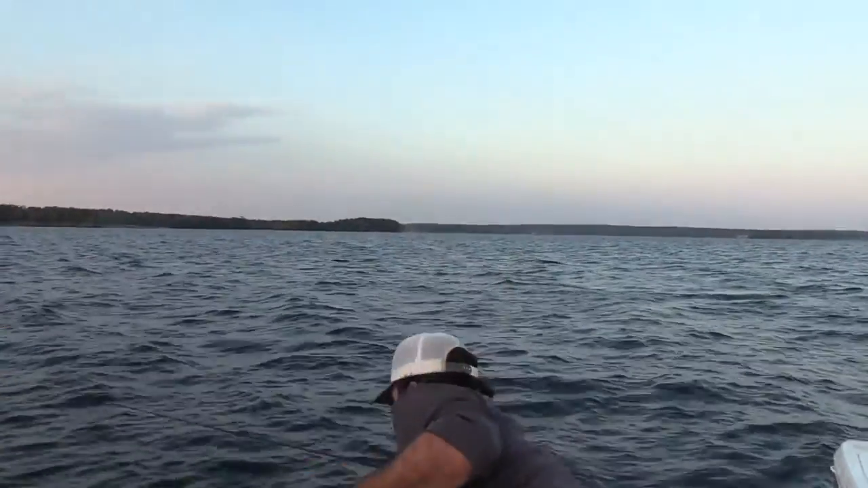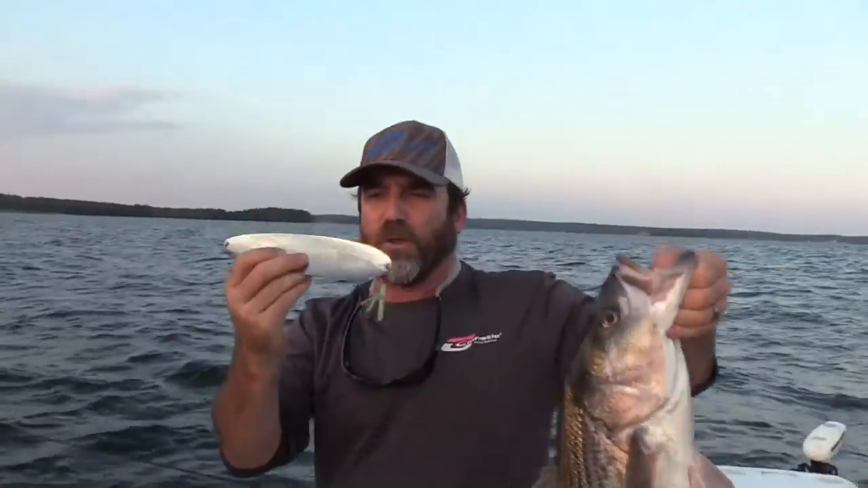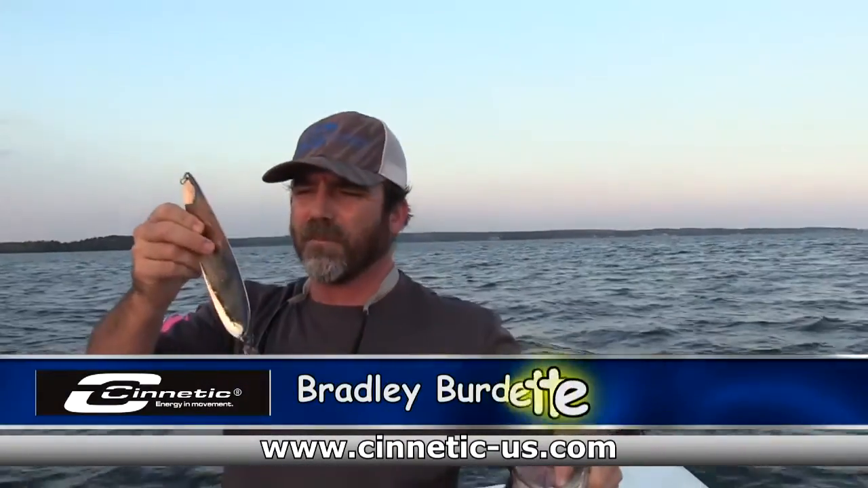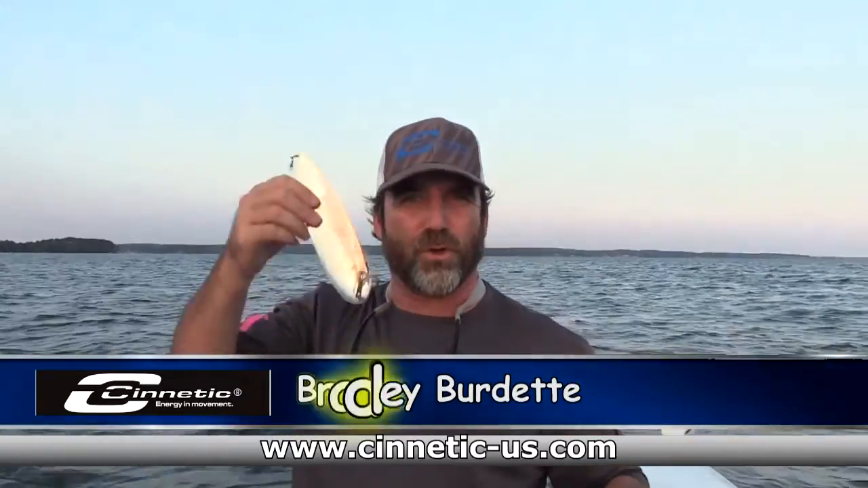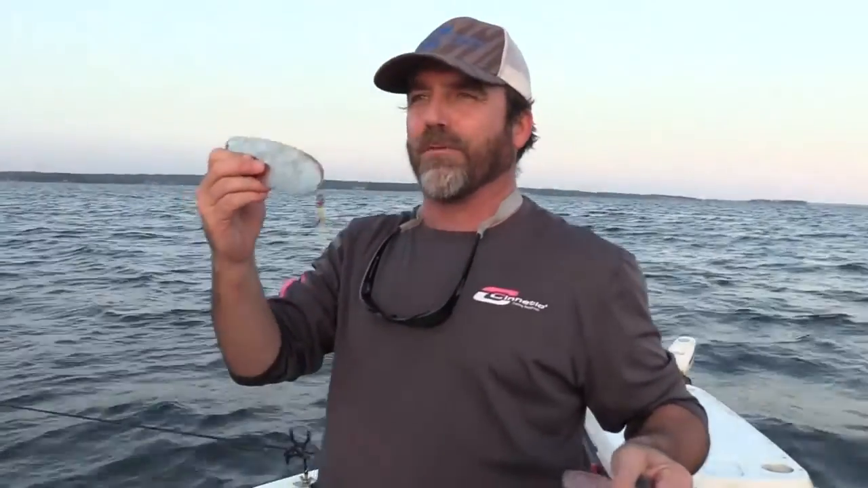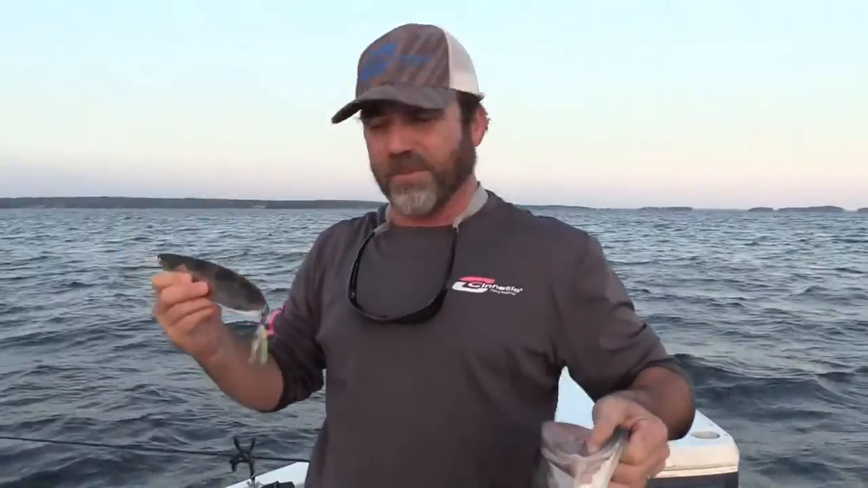So what we're doing, take a minute and show everybody, throwing a big flutter spoon. Jason, this is a Ben Parker 8-inch spoon. Lots of guys like to vertical jig them, drop them straight below the boat, reel them up. Jason and I got a little bit different technique we've been employing for the last couple of years, where we cast it out as far as we can, reel it up through the water column. That way you're covering 3 or 4 times the amount of water.